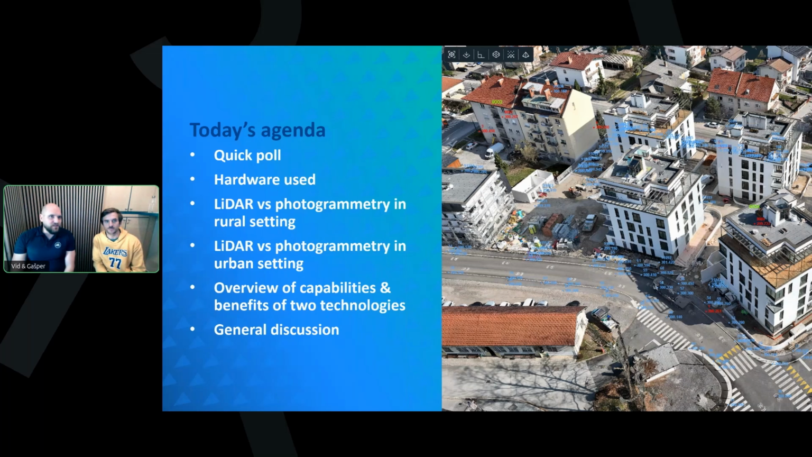So today's agenda. As usual, we will start with a quick poll just to get to know you a little better. Then we will talk a little about the hardware used. And then we will do the comparison on two projects. One will be a rural setting and the second one an urban setting. After we're done with that demonstration, we'll also prepare the results of some analysis and our view of the benefits and capabilities of both technologies. And in the end, as usual, there will be time for general discussion.